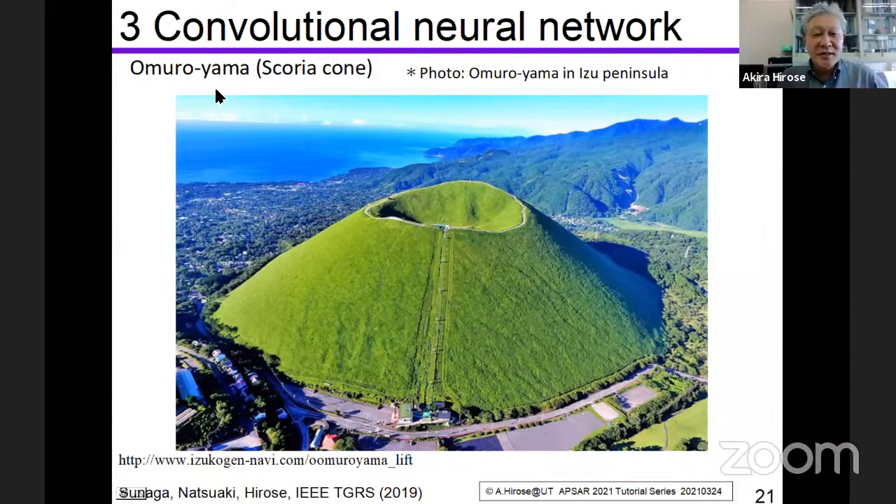And the meaning is very big storage mountain, big storage mountain. Because the ancient people are believed to use this mountain as the storage of the crops. And this is a scoria cone in English, scoria cone. So it is an eruption output, well, drain or something like that.